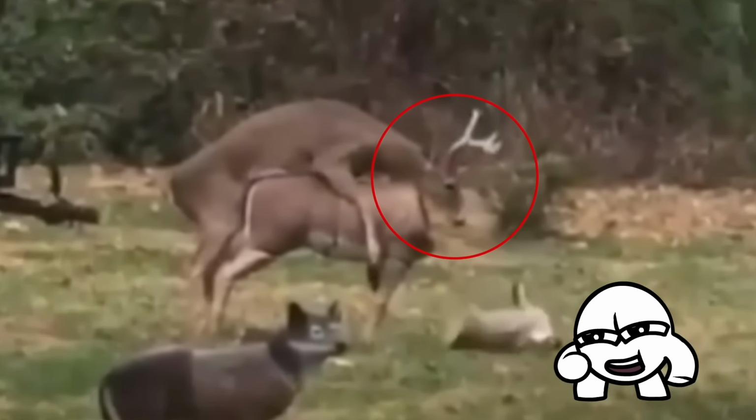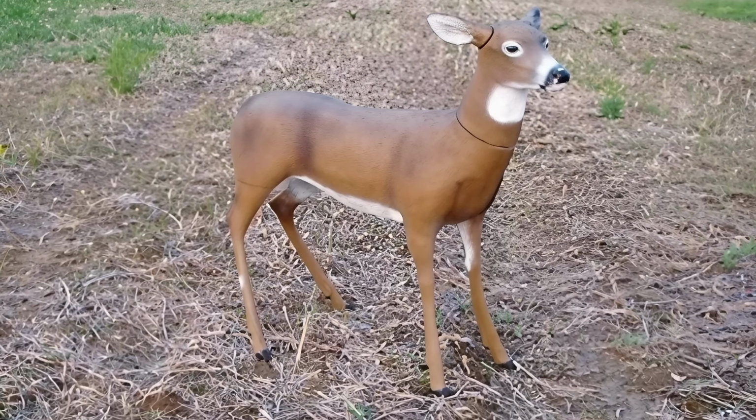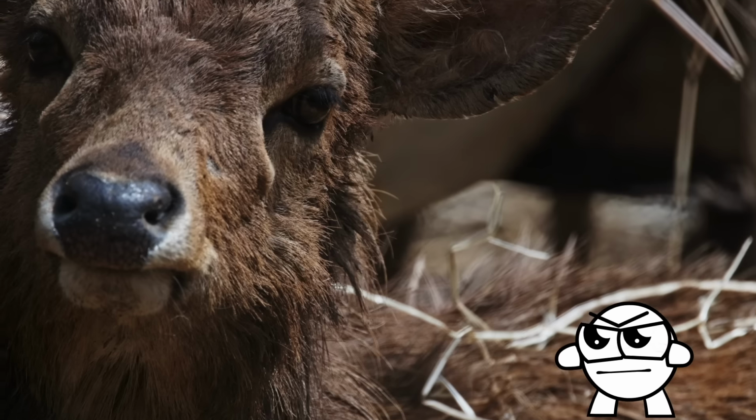Man, look on that deer's face. Don't worry, man, happens to the best of us. These deer decoys are used by hunters to lure deer within weapon range, which might just have to be the most humiliating way to go. Not only have you been set up, but the last horizontal tango of your life was a fake.